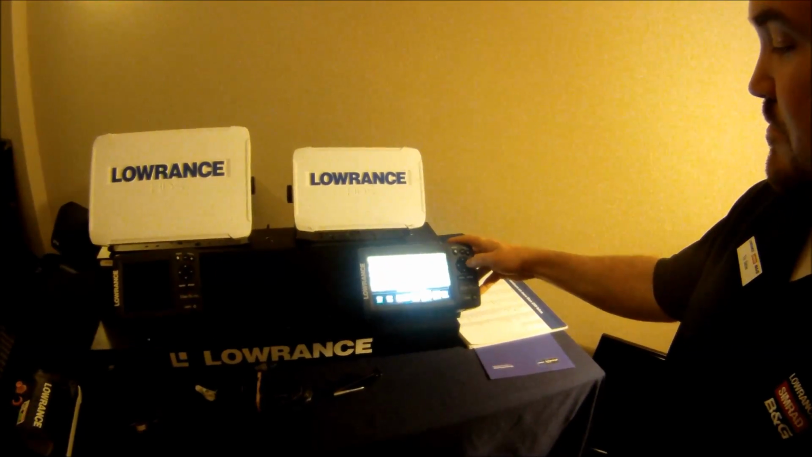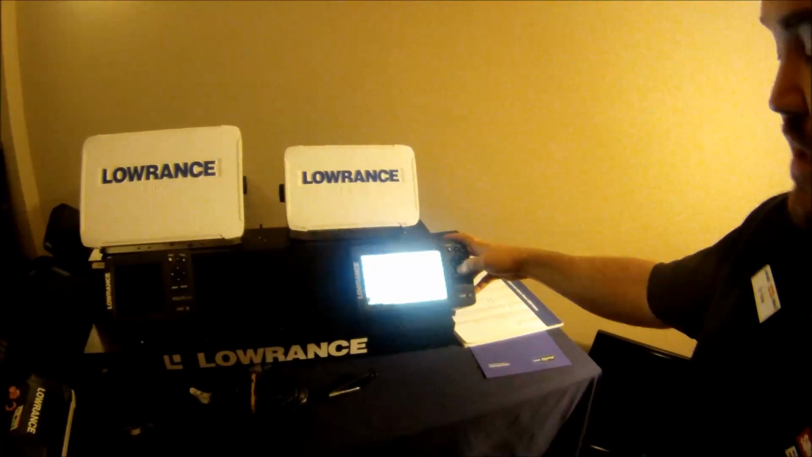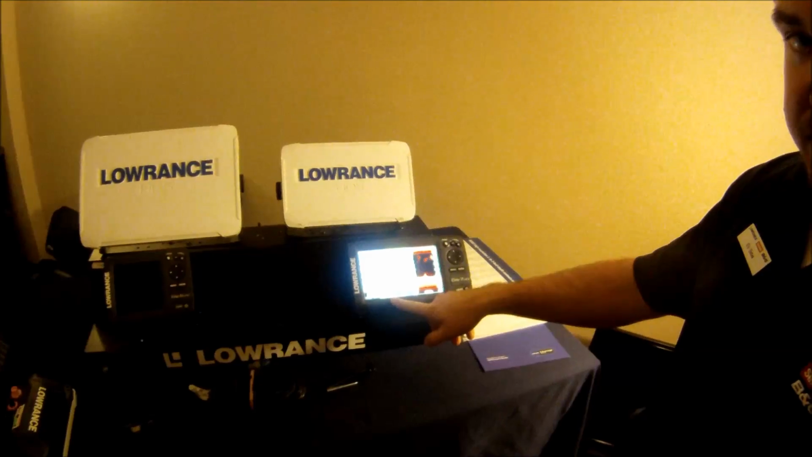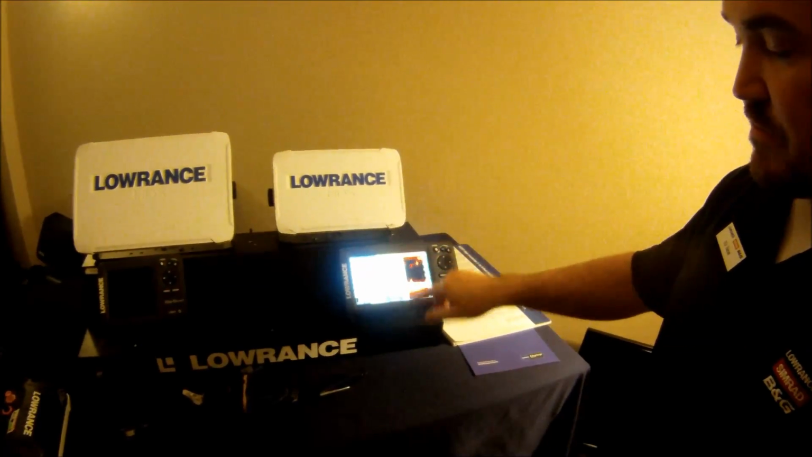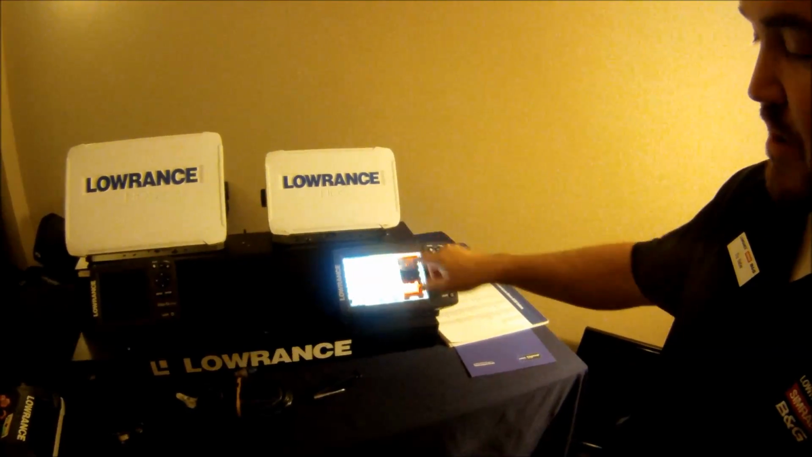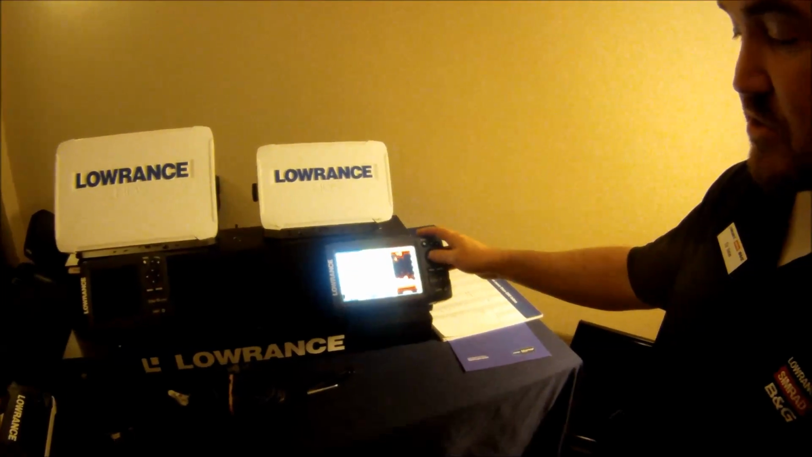And just like other units, when we have a multi-pane screen up, we have the orange box that shows you the current page that's being controlled. I can cycle through the boxes on the screen, the views on the screen, by double tapping the pages button, and now my box is on the sonar page. Double tap it, now it's on my structure page, so I'm controlling structure.